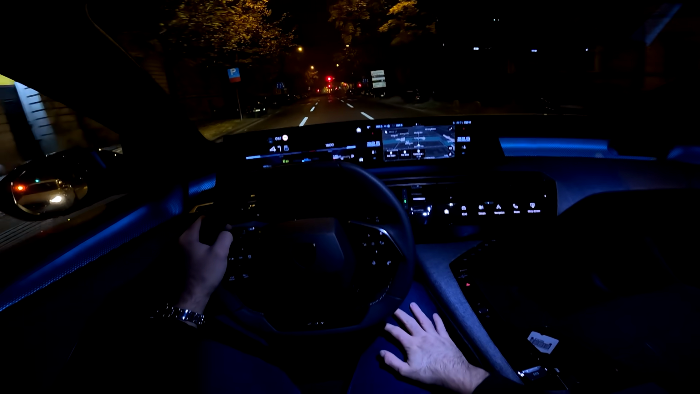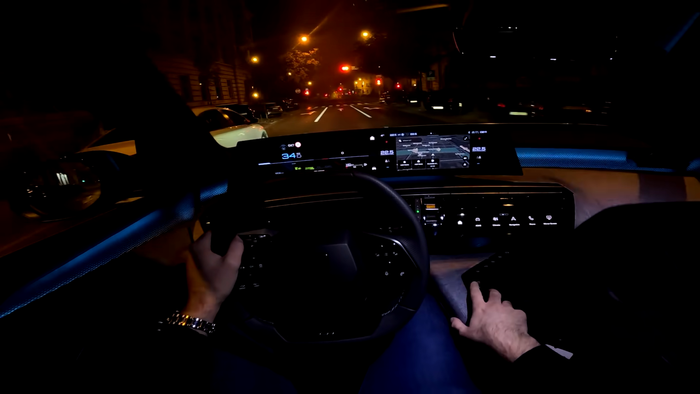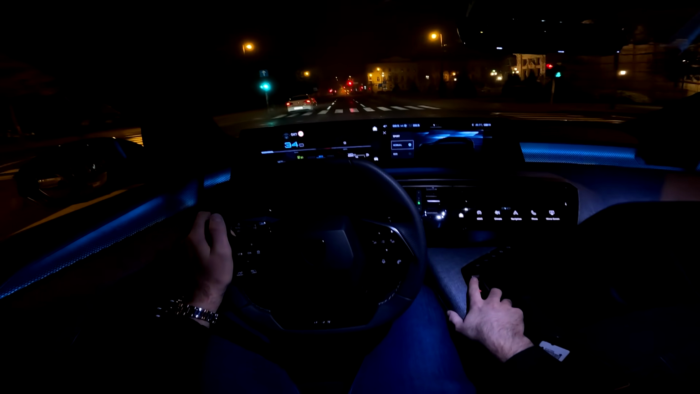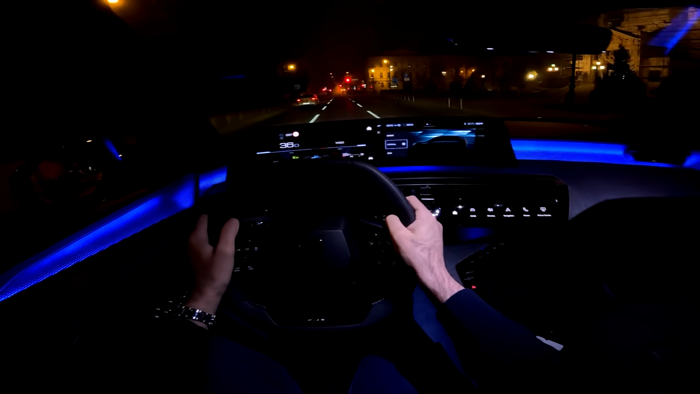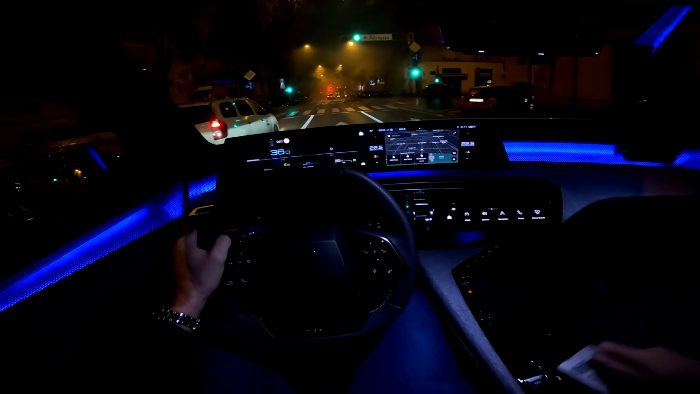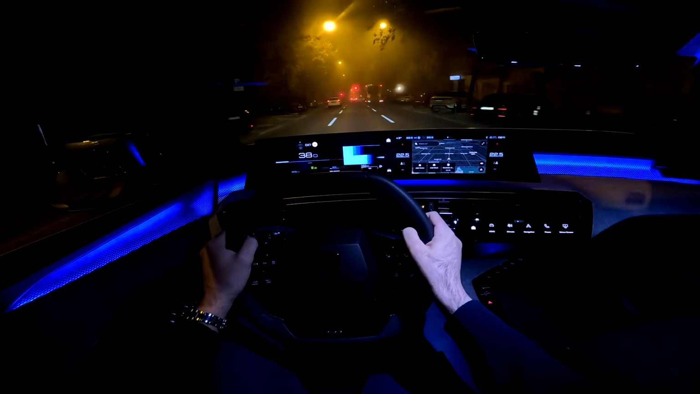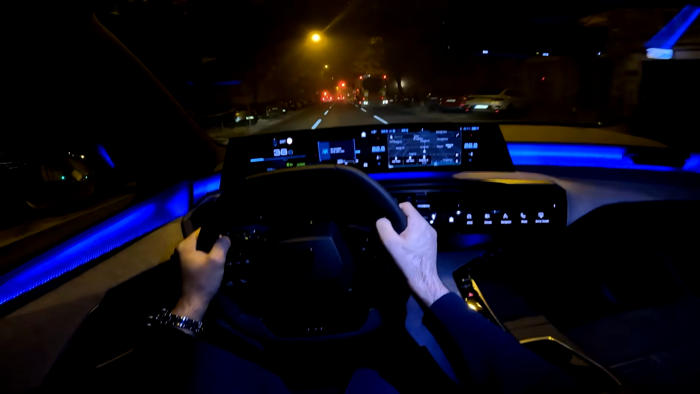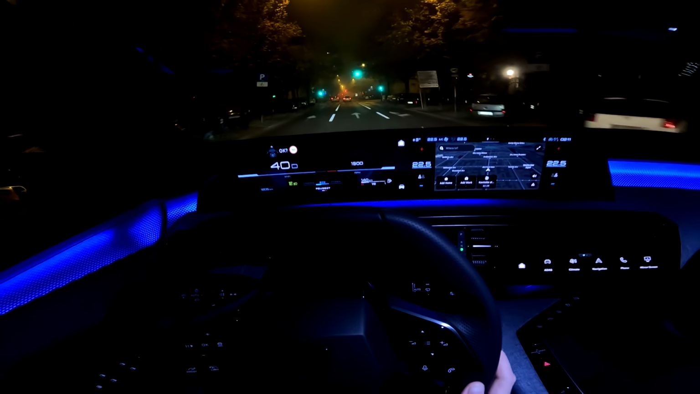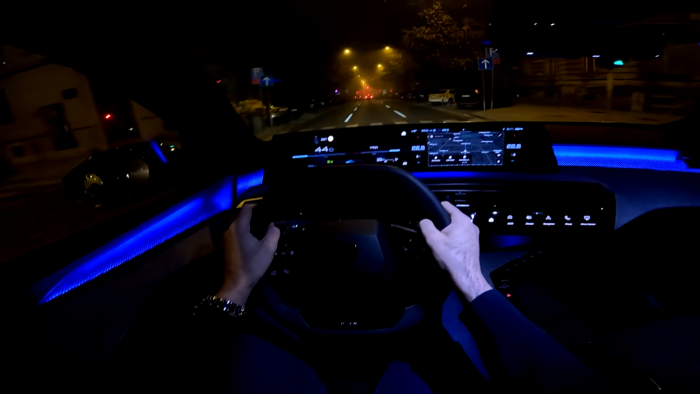You can change between different ambient lights. I will show you that as well. My personal favorite is the blue one, but tell me in the comments which one is your favorite. And let me put this in here. We had the message, ice possible, drive with care, so we will, of course.